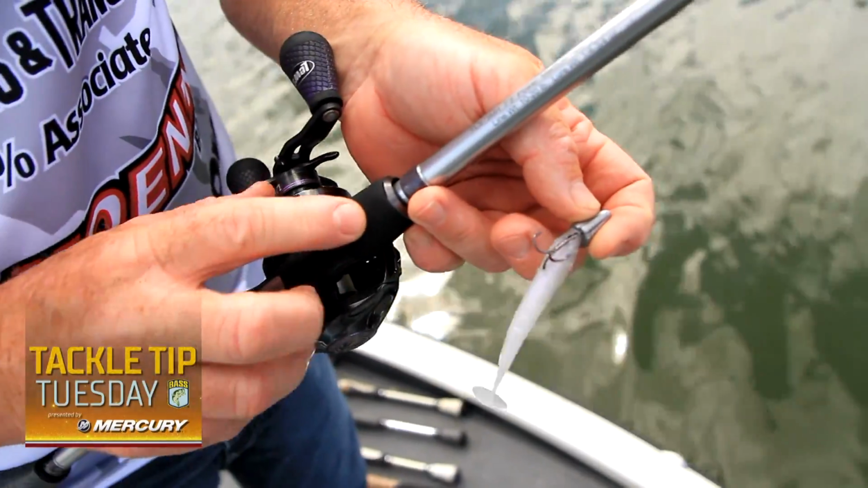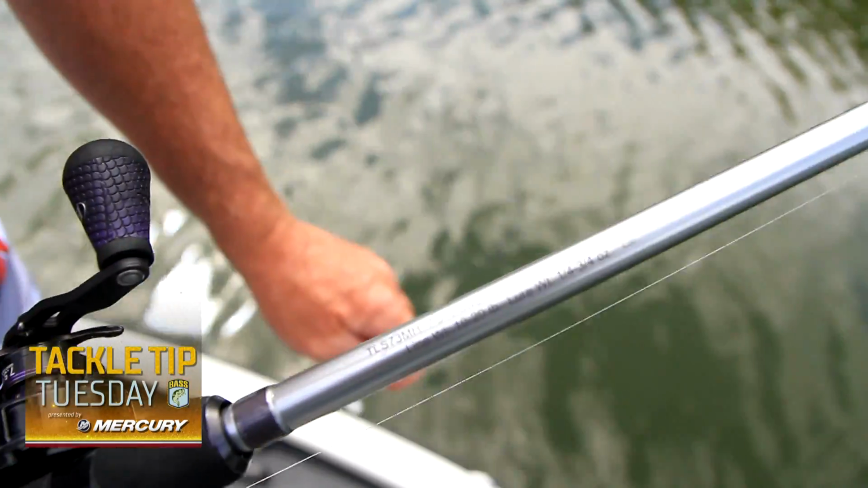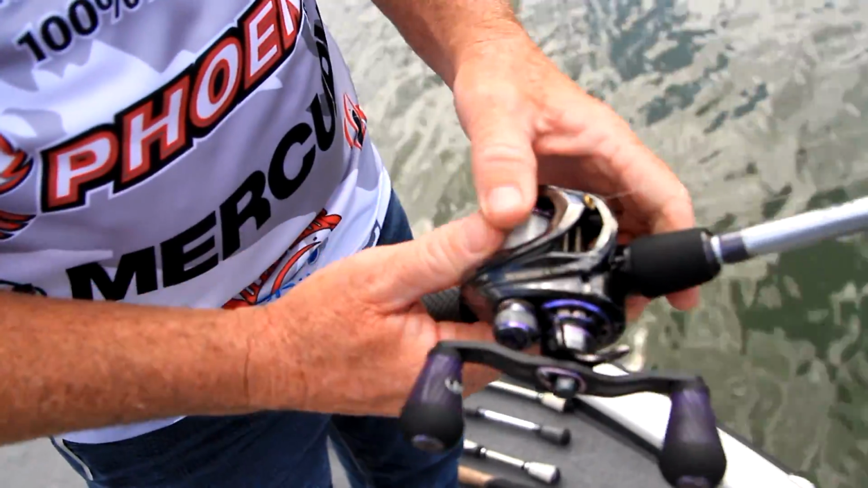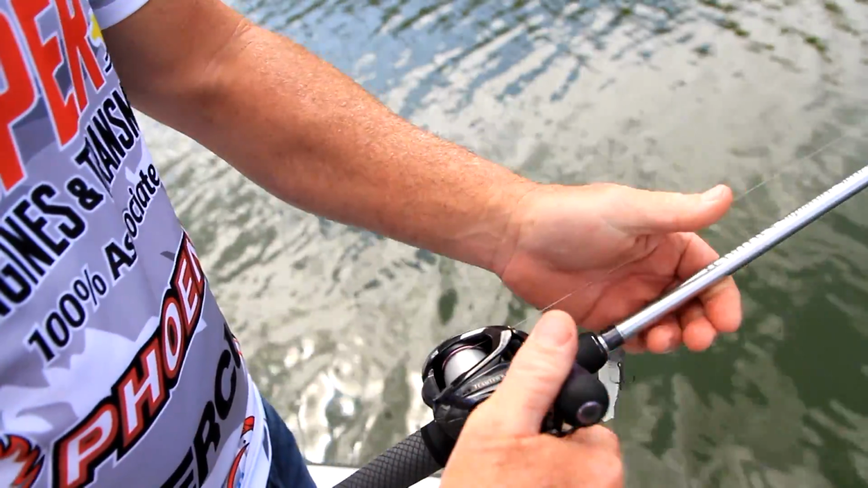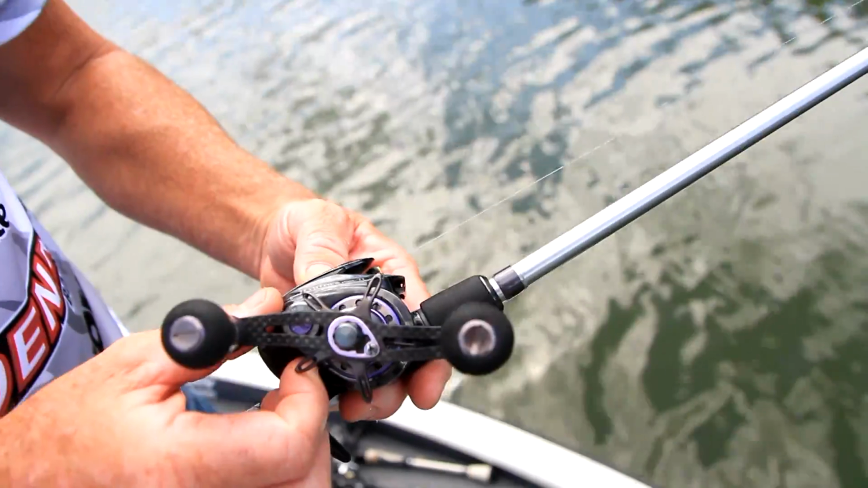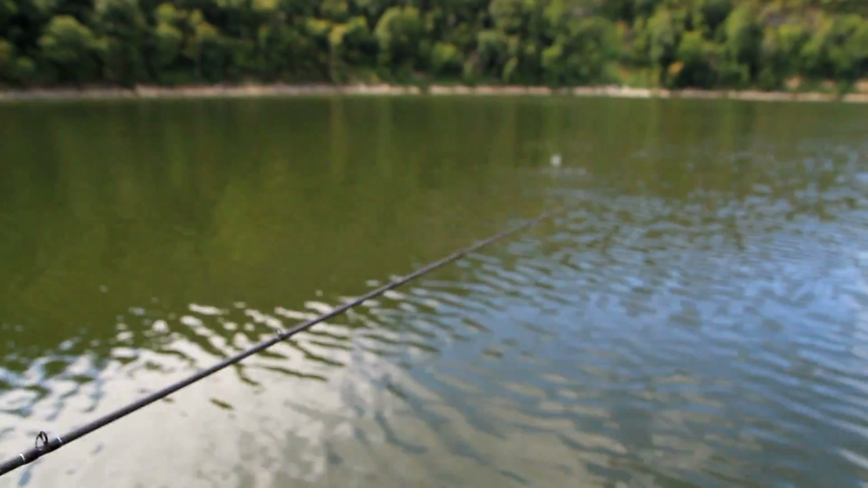This is a Signature Series, 7'3" medium heavy, but the nice thing is this is a pretty soft rod for the most part, which is what you've got to have to allow you to cast that bait. This is a high-speed reel. This is the TI series from Lew's, and it is 7.5 to 1. I like it just because it casts really easily. It's one of their higher end reels, but it has magnetic control, so it still allows me to throw it long distances no matter what.